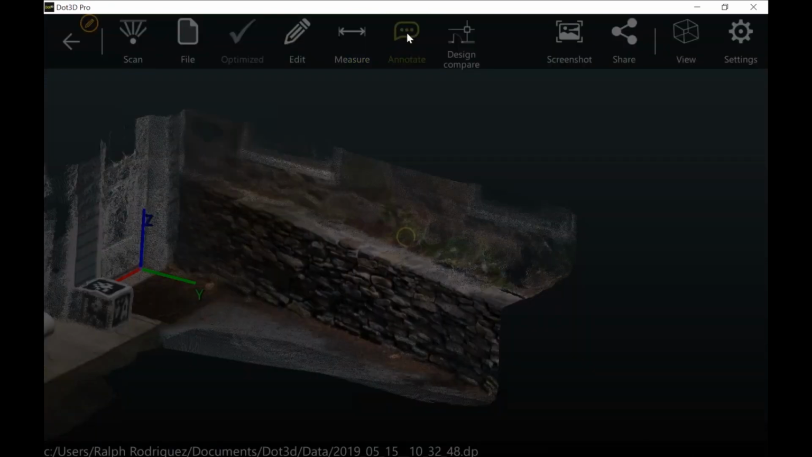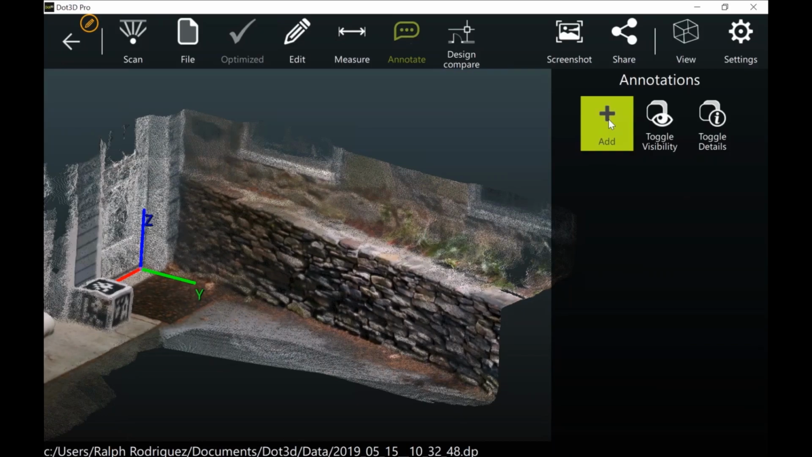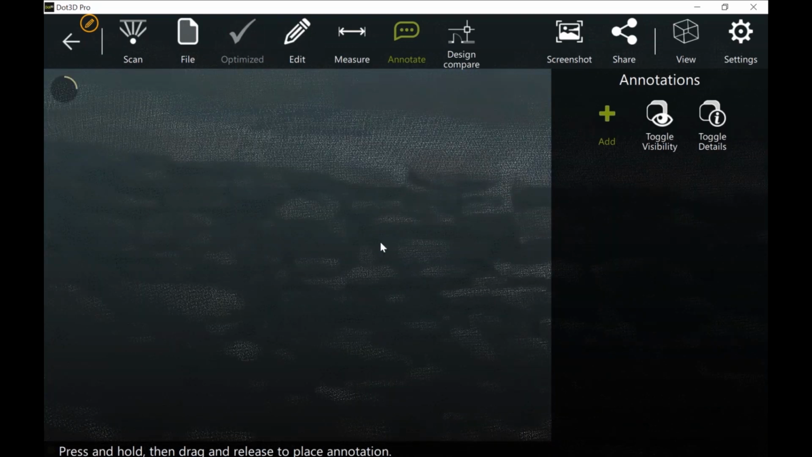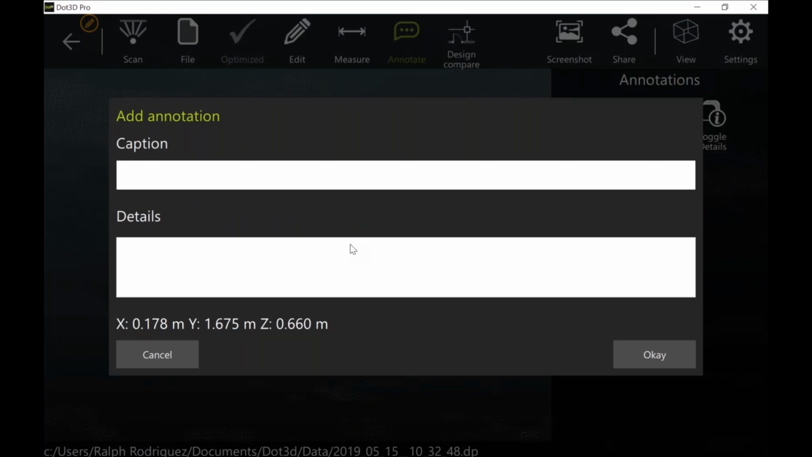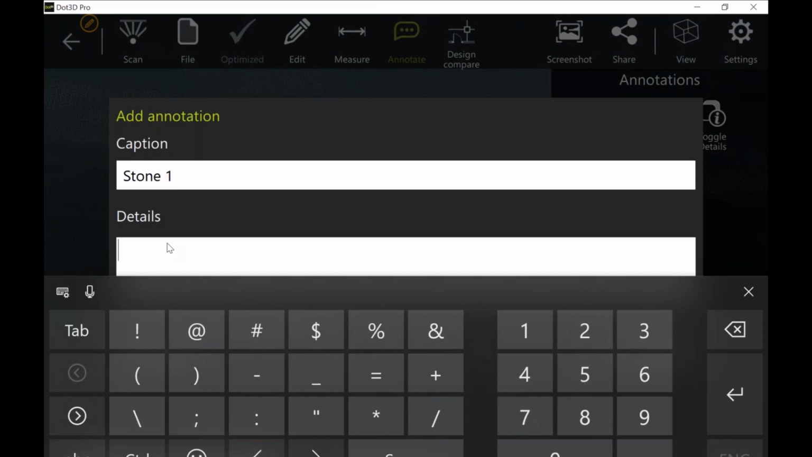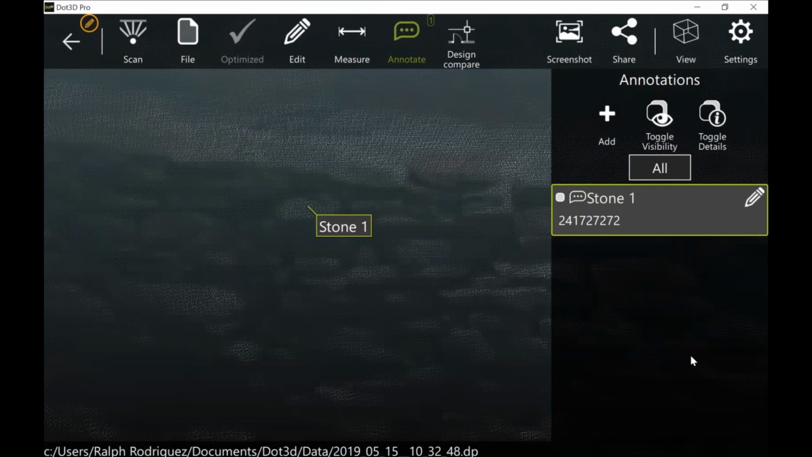If I move on to the annotation tab, this gives me the ability to flag any particular point of interest within my scan. So maybe there's something that needs to be filled in this stone wall, for example. I can tag that stone to that particular point. Stone. And you add any detailed information that you want in there. And then that saves directly into your scan.